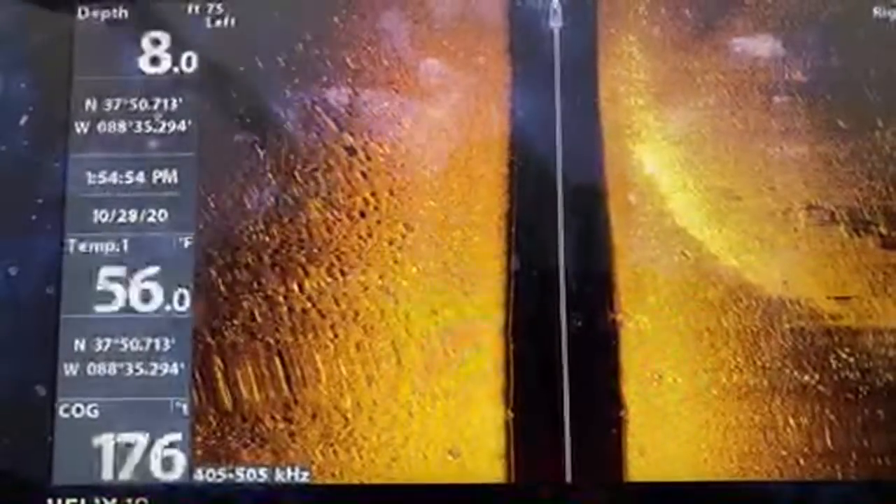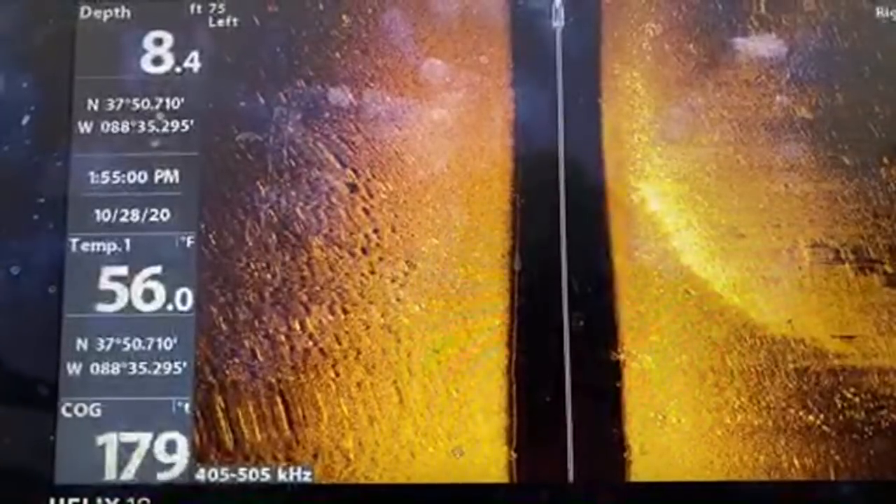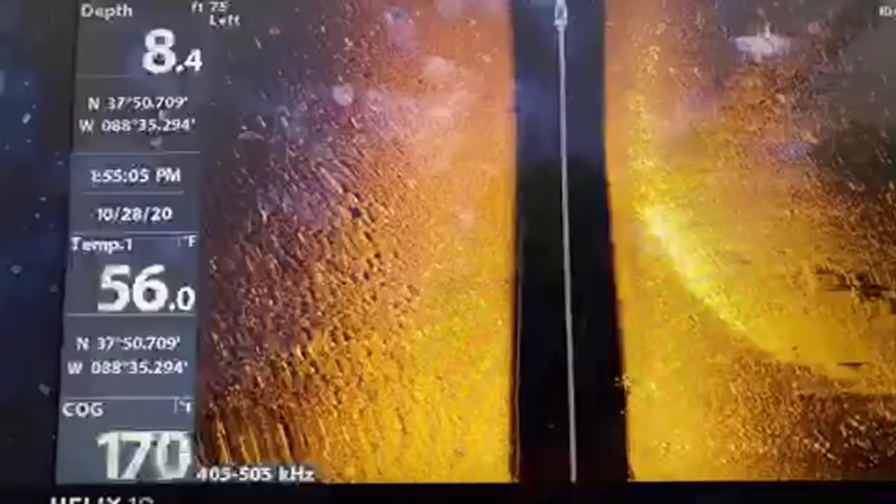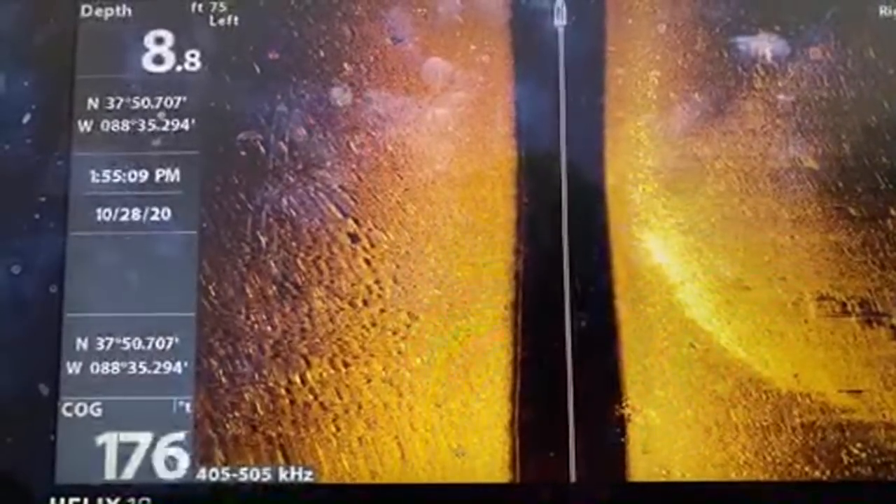These guys are probably thinking I'm an idiot right now, talking to you guys. Are you guys catching anything? Are you bass fishing? Right? So there's a whole bunch of bait fish about 10 feet deep.